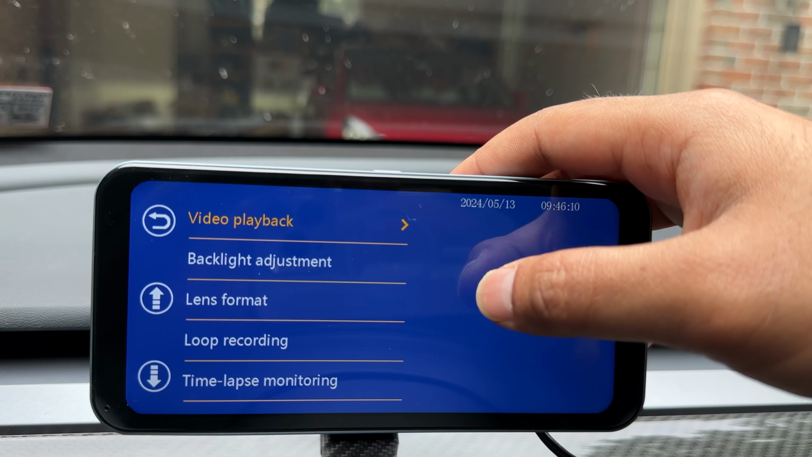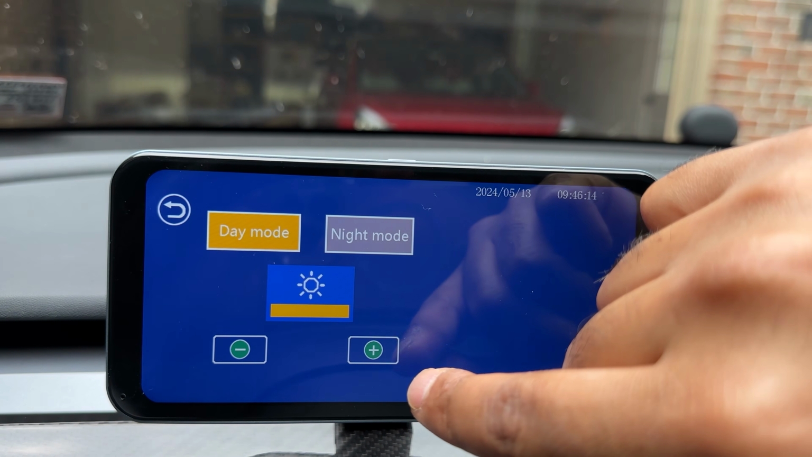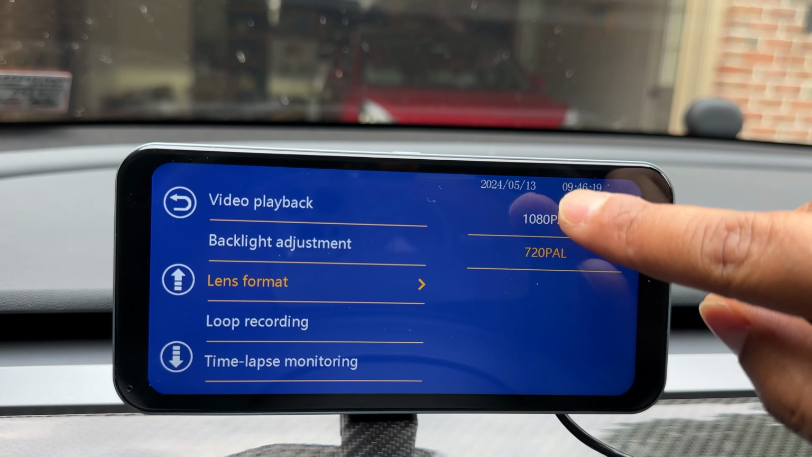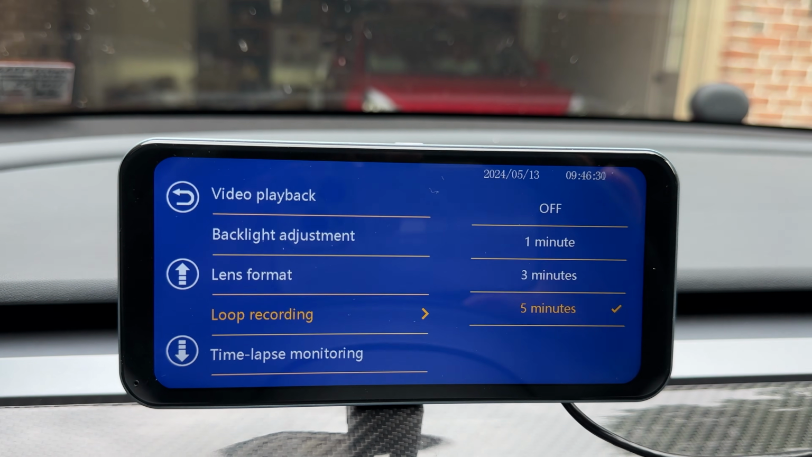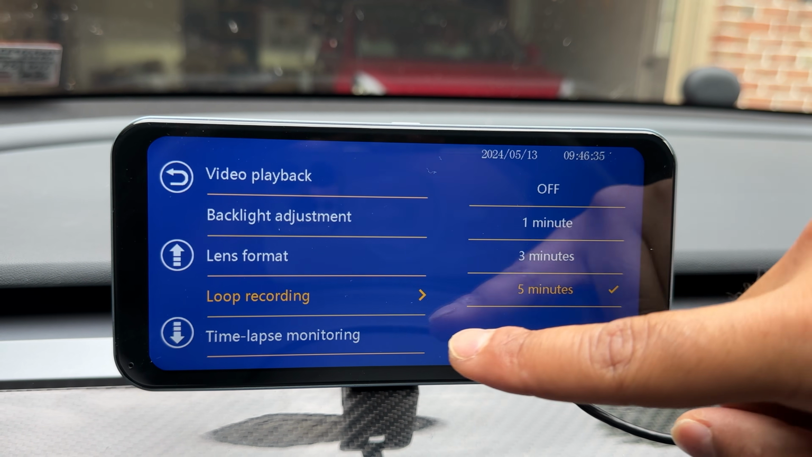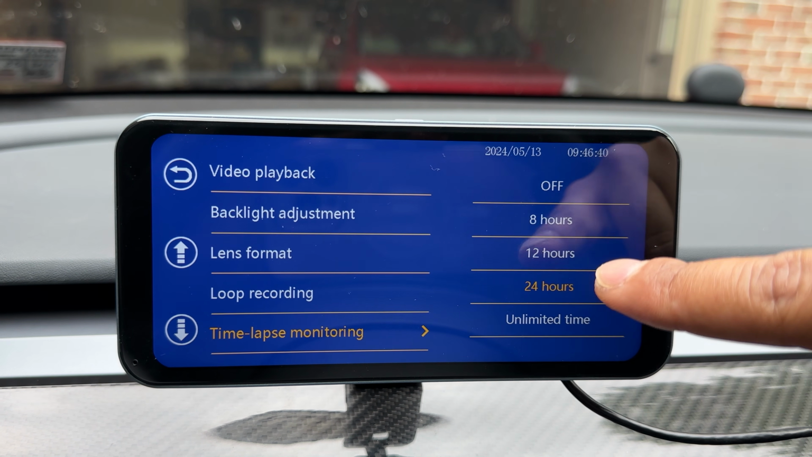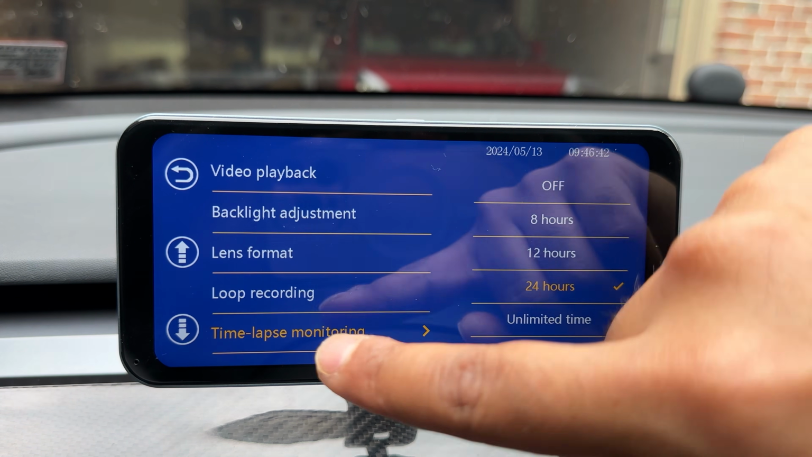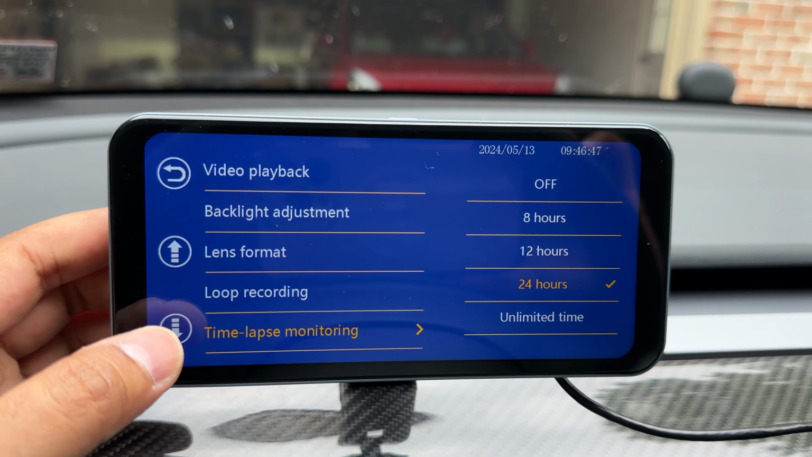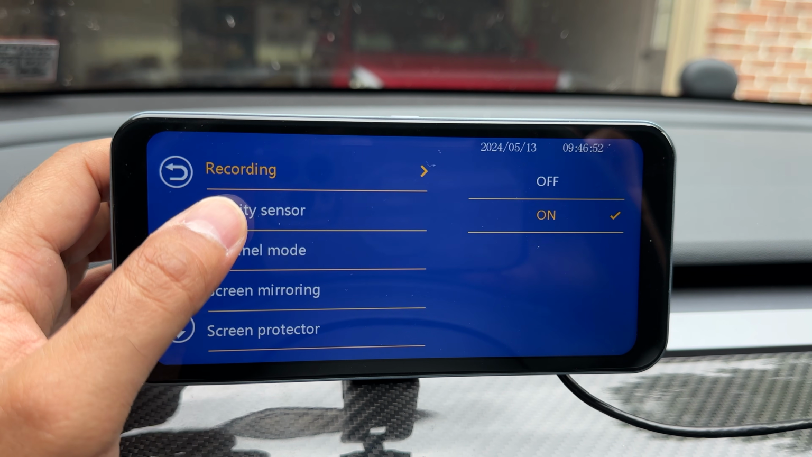And then if you go to settings here, then you can adjust some of the settings: video playback, of course, backlight if you want to change the brightness and whatnot, lens formatting, 1080 to 720, loop recording. This is when some kind of event starts, it will do 5 minutes loop recording, or you can turn that off. You can also do time-lapse monitoring, like 24-hour unlimited time. This is the time-lapse. I'm assuming that it will just continuously record. Again, I have no directions from this, so I don't know what this is. Recording on or off. Of course, recording is on.